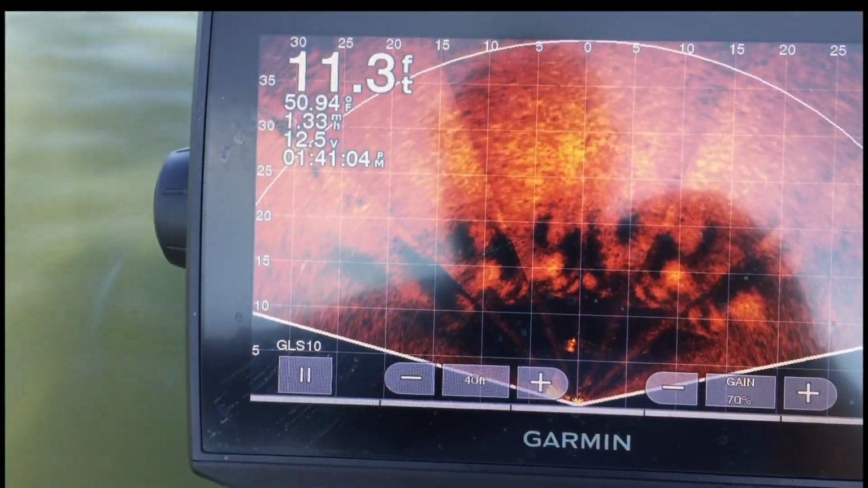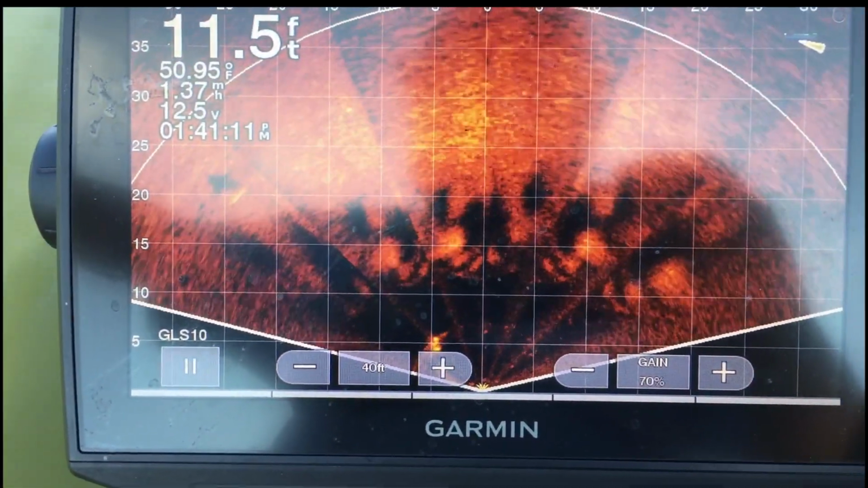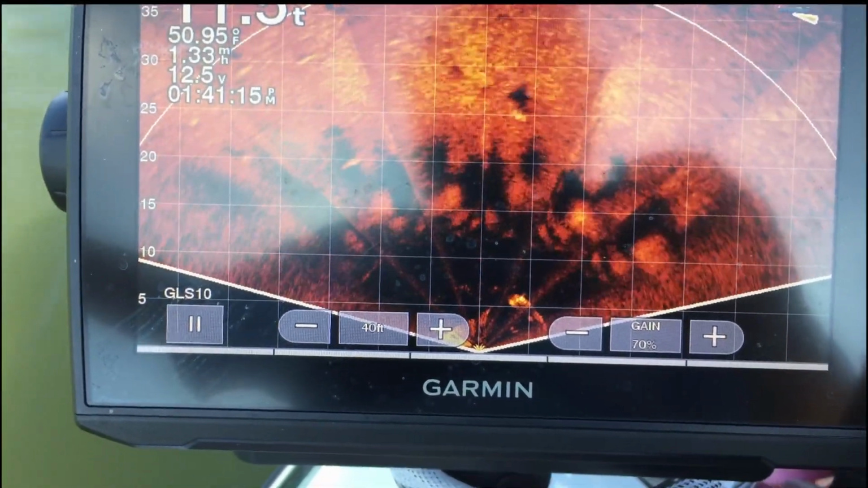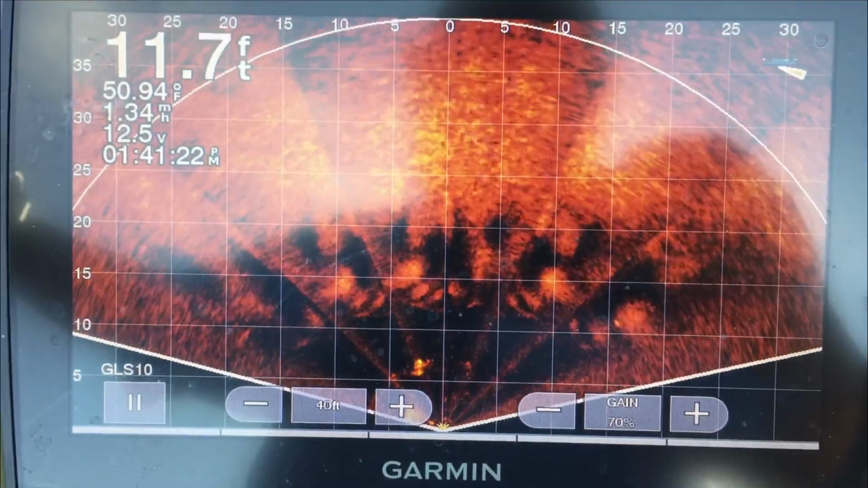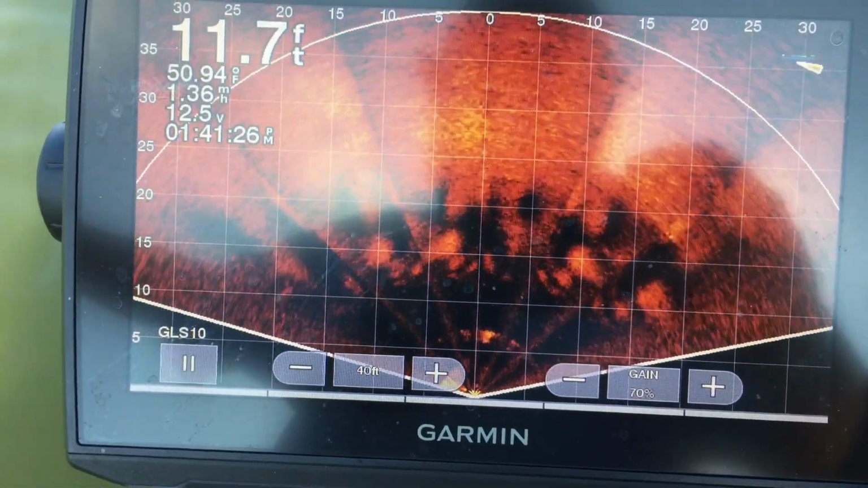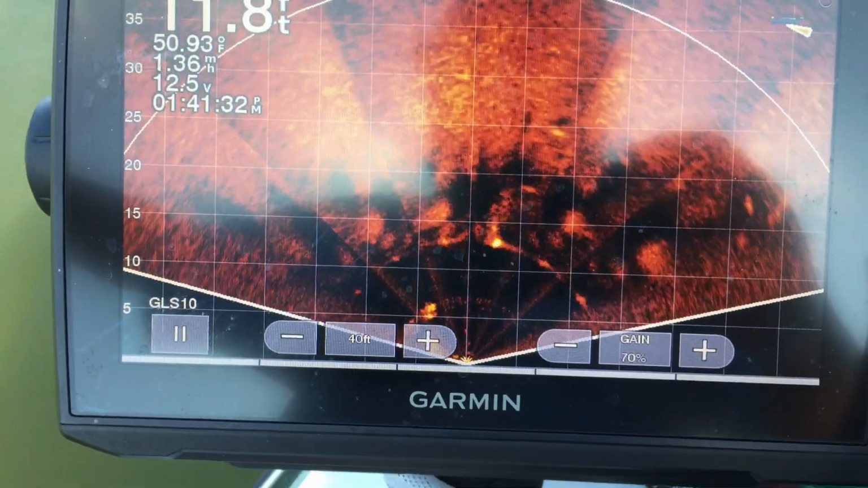On this particular day, what I'm doing is very specific. I am looking for stake beds. And with the forward-facing view, those stake beds pop up really nicely. The only downside is you have a narrow beam as far as the width goes, and so you're just having to pan back and forth, which isn't a big deal. But the hope here is that I can pick up the stake beds on the perspective mode as well and cover a lot more water that way. So we're just out here testing.